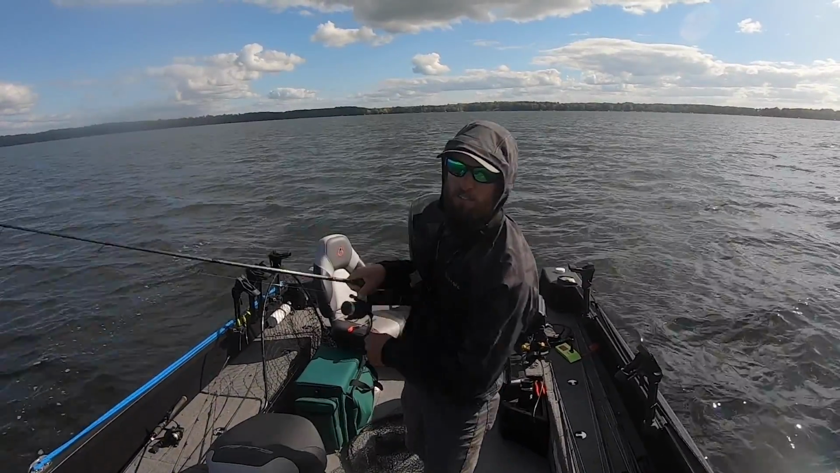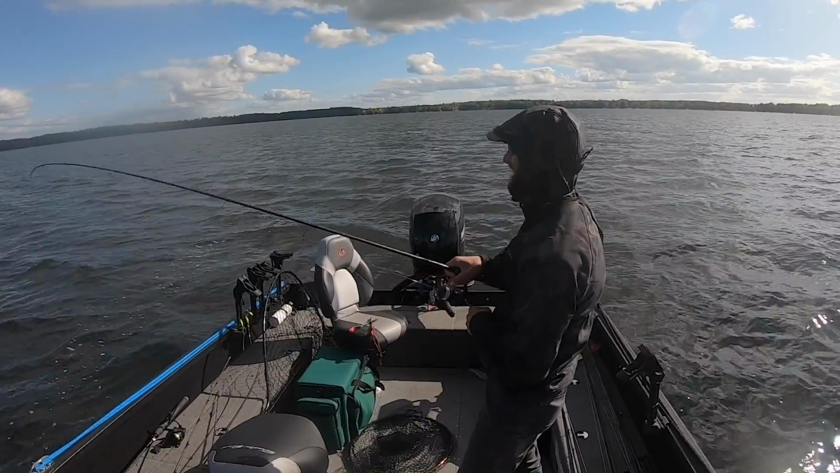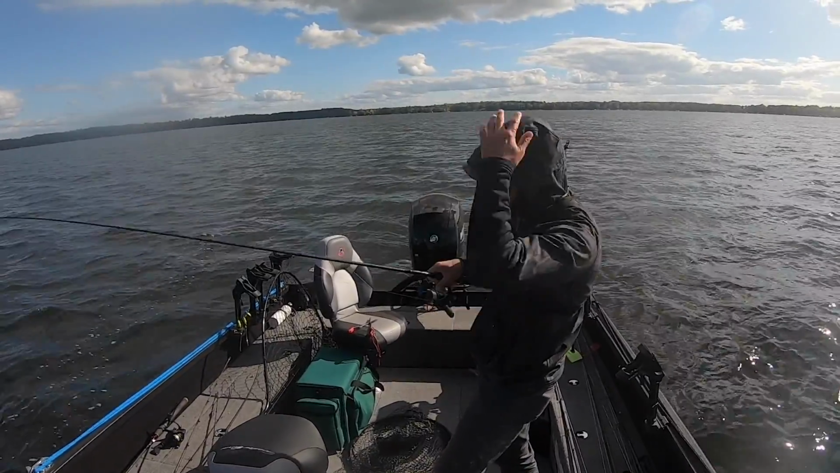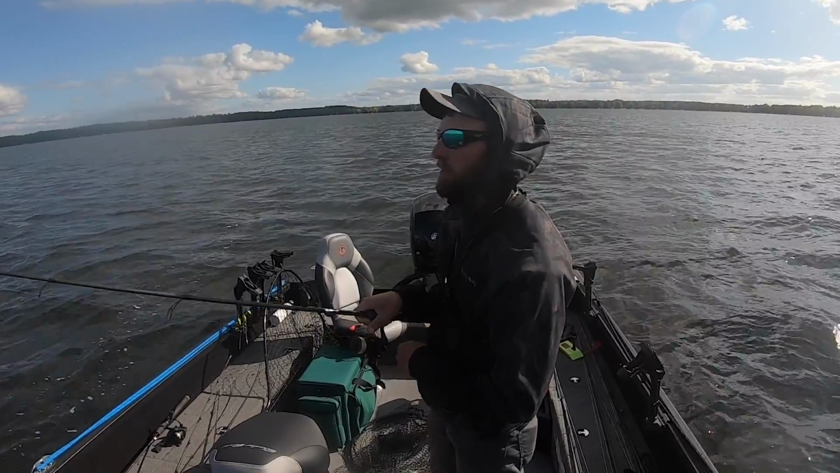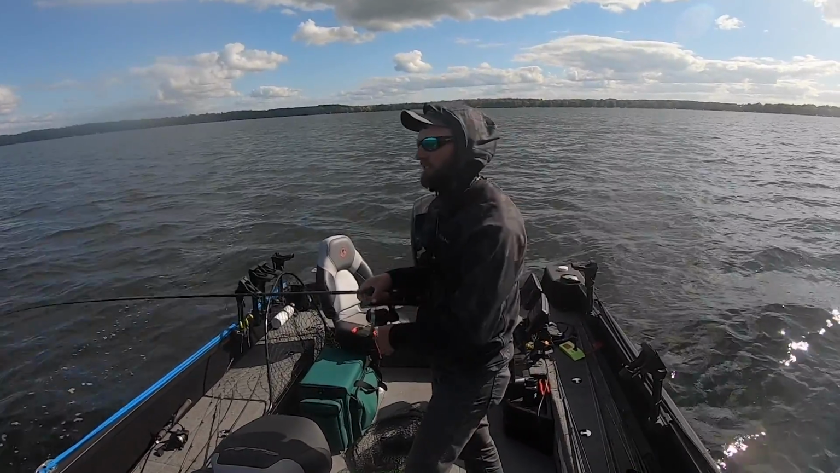Fish on the first cast. That is too awesome. Right away. Does not get much better than that. I think we probably got the right fish on here.